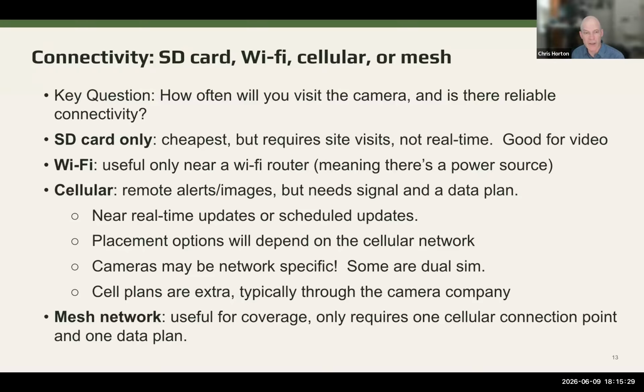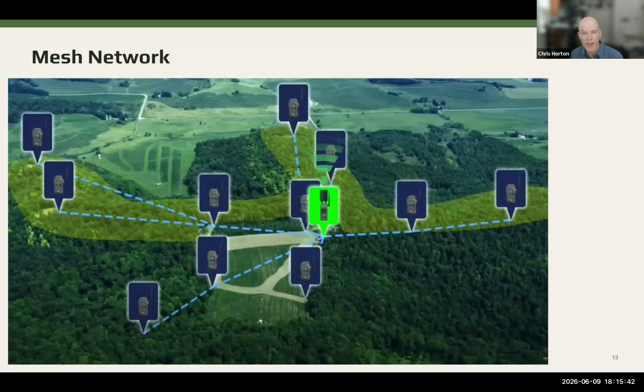The final thing that you can get is a mesh network, which is where you've got one camera that's talking to the cellular network, and then the rest of the cameras have a radio network between them, and they're talking to each other. That's what this represents. That bright green camera in the middle is the one that has the cellular connection, and then the other cameras are spread out over the property, and you can see that they're talking to each other. They're forwarding the photos that they take on so that you don't need coverage over the entire property.